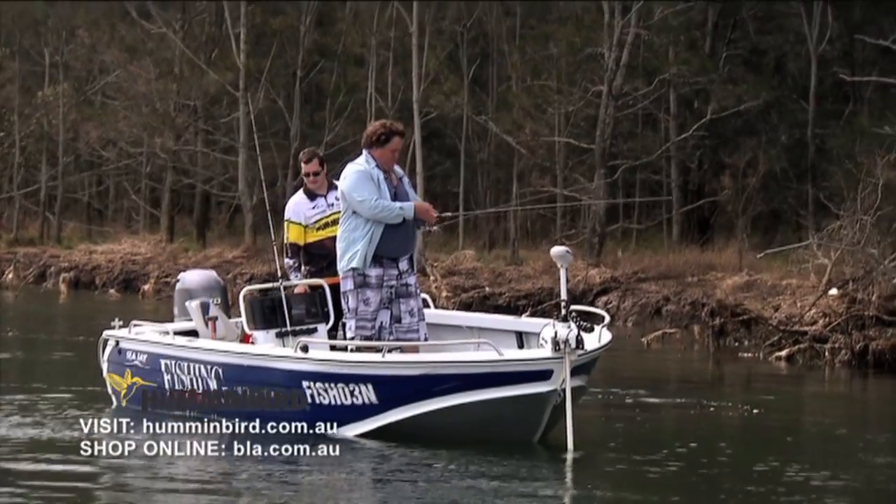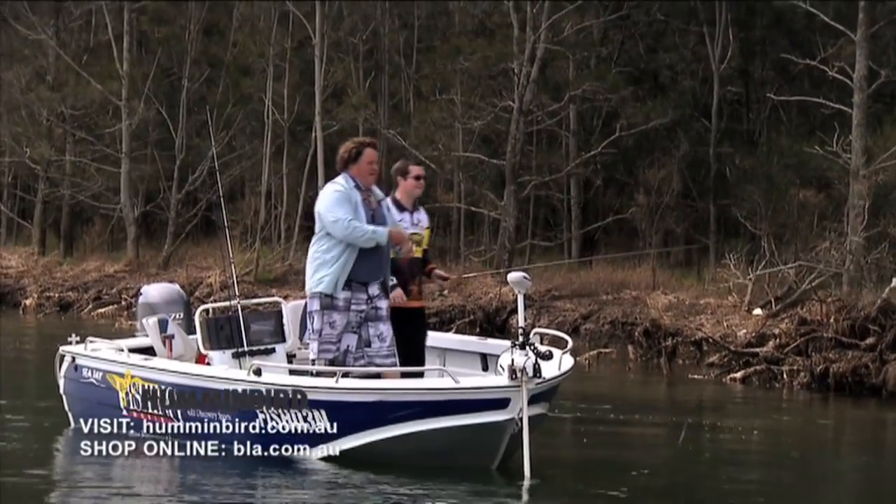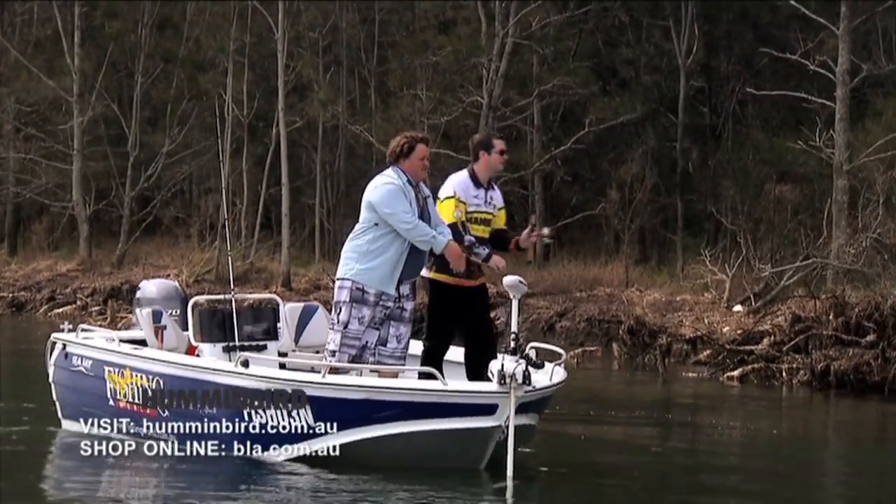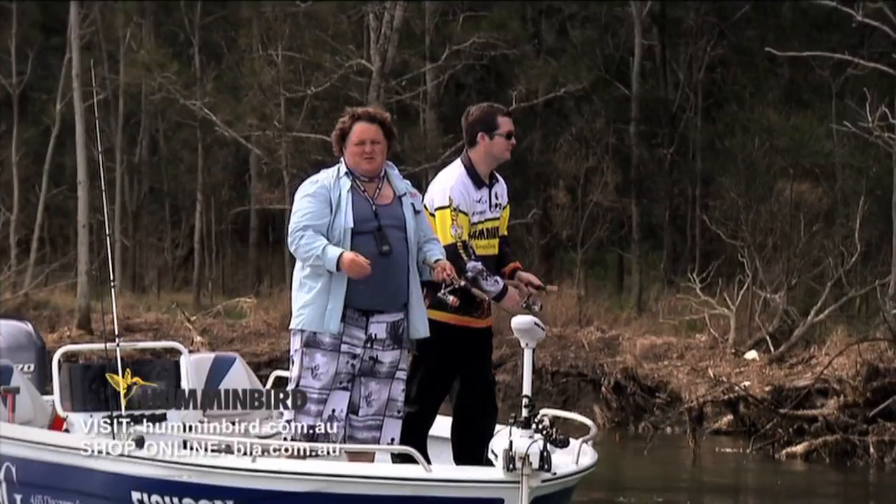Hey Wes, just on that snag in front of us, there's some fish on the screen. Let's see if we can get them. No worries, Ben. Side imaging, it's pretty cool stuff. Check it out.